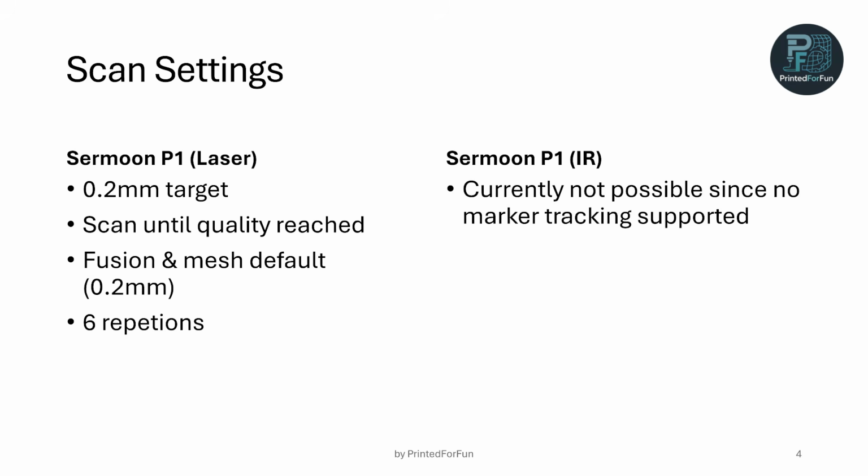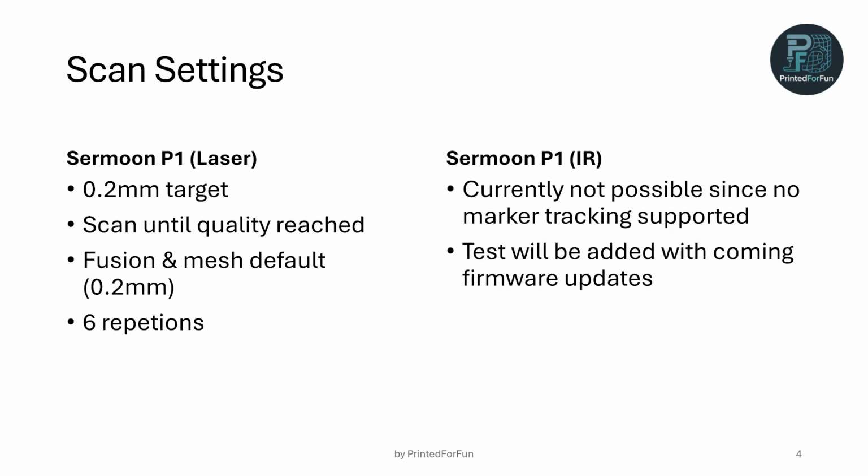For the IR scan, currently it is not possible since marker tracking isn't supported yet. I guess this will be released with a next firmware version. So the field to select marker tracking in IR mode is already there, but grayed out. So maybe this is due to the fact that I received the scanner a bit earlier for testing. So I guess it will be added with firmware updates.